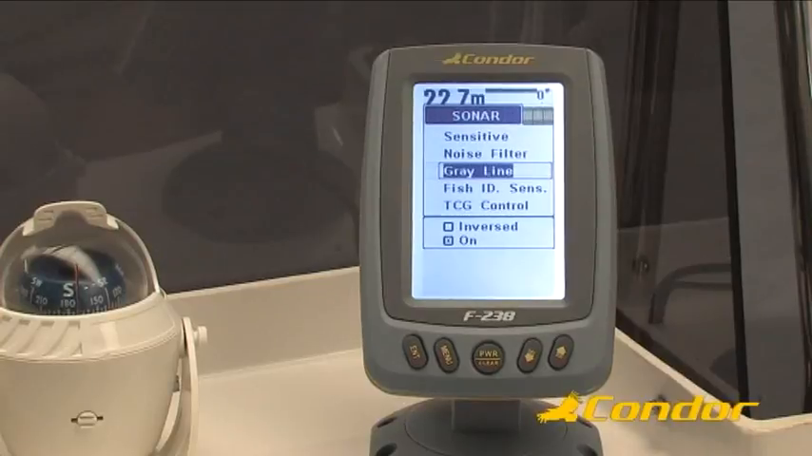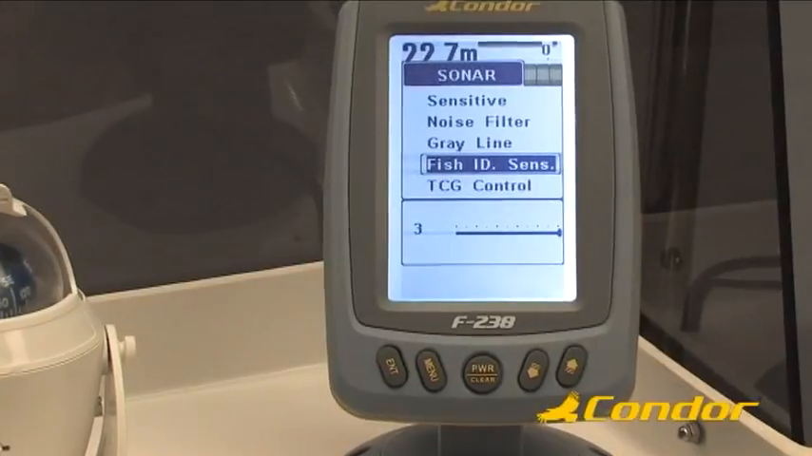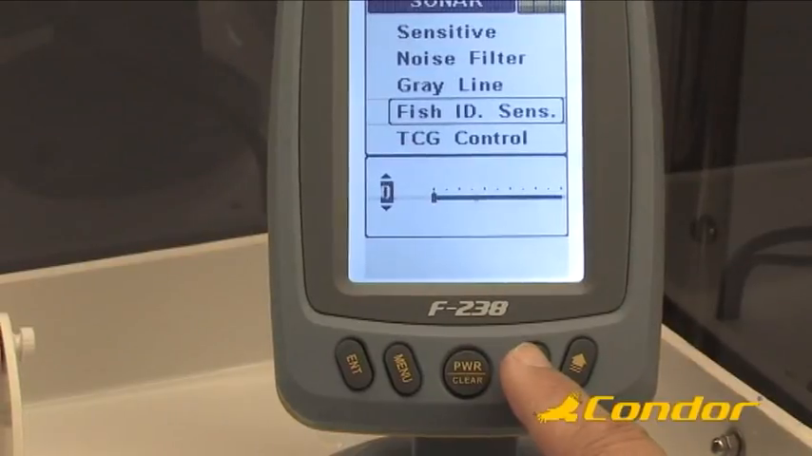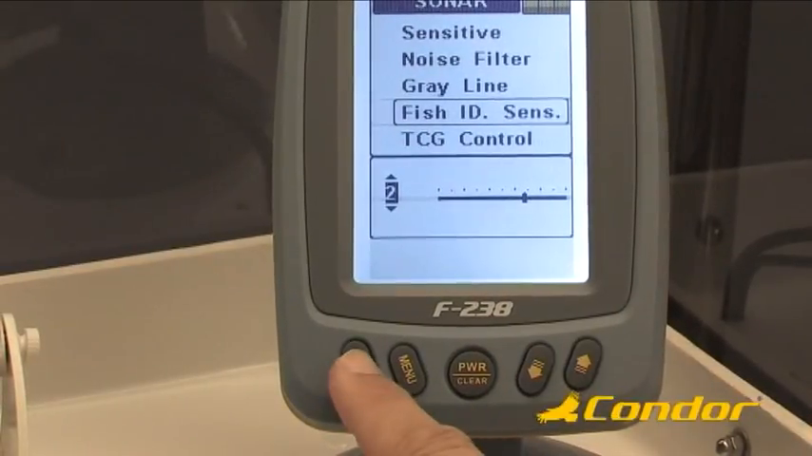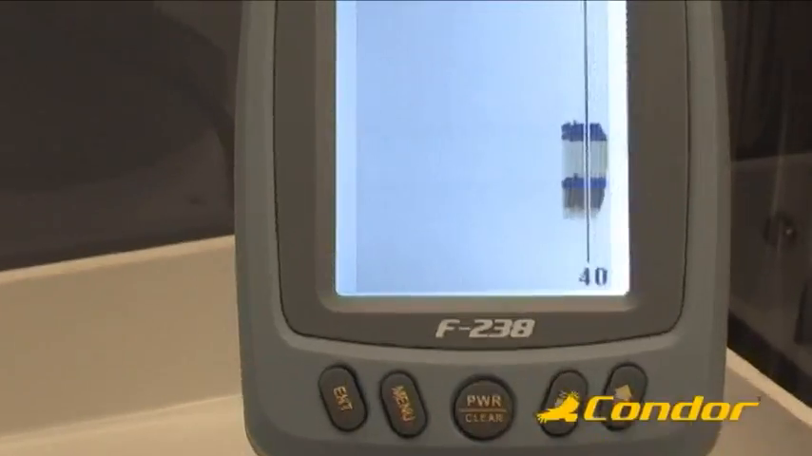The next menu item is the Fish ID sensitivity. This function allows you to adjust the level of the echo that triggers the advanced Fish ID function of your Condor F-238. The Fish ID sensitivity can be adjusted from a level of 0 to 3. To adjust the Fish ID sensitivity, select the Fish ID Sense item in the sonar menu and press Enter. Using the up and down arrow keys, select the desired level and press Enter. Then press Clear to return to the normal operation screen.